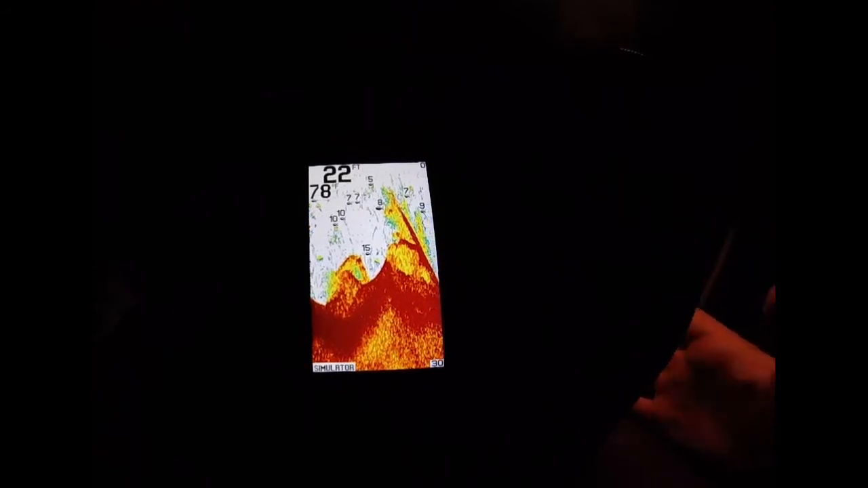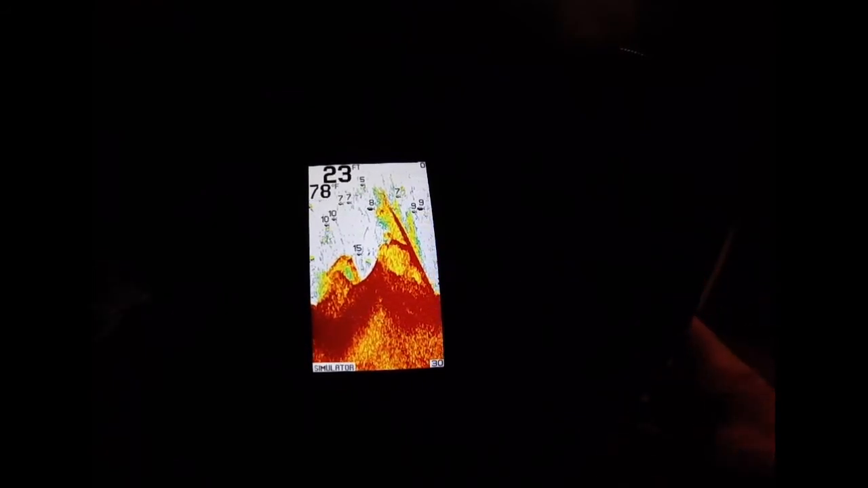Alright, so right now, this is in simulator mode. So what that means is that it's showing you what it would be like if it was in water. Obviously, it's not in water. It's on my desk right now. So if we were in water, this is what it'd be showing.